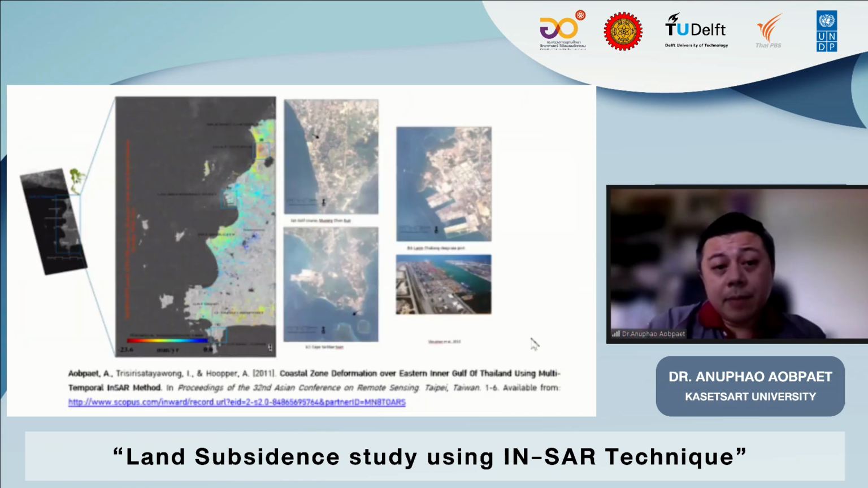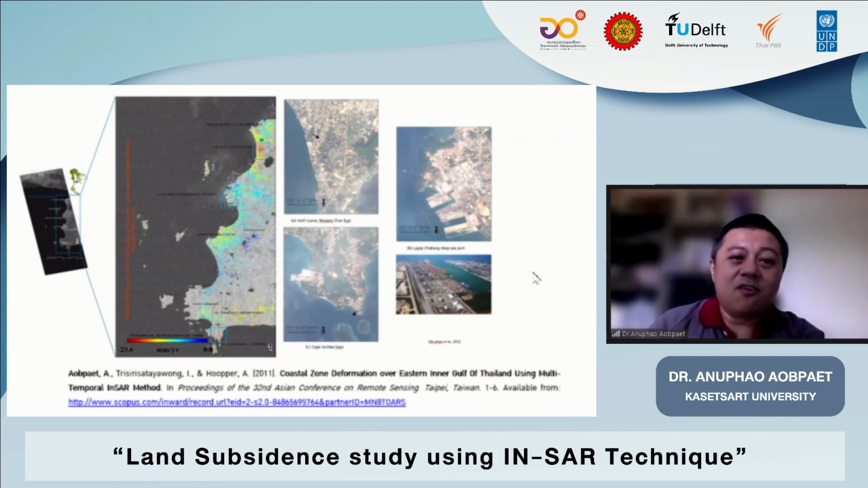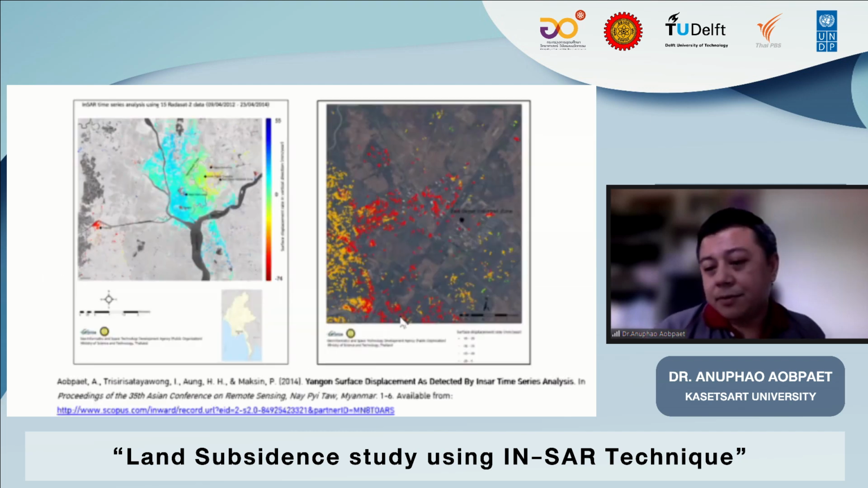And even my past experience using radar: one is radar set one, used for monitoring the coastal zone over the eastern inner Gulf of Thailand, and we still have good results on that. And even outside our country, in Myanmar, Yangon, we are still able to use the radar data and try to process it and see what is happening in that area.